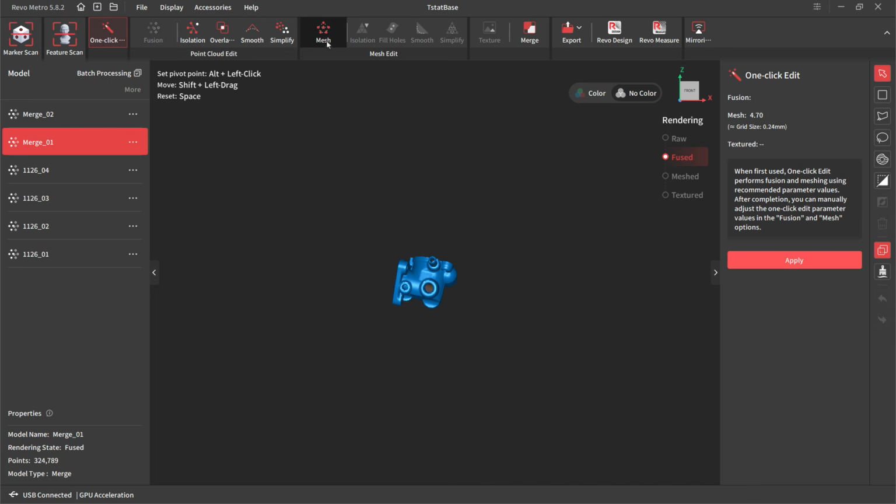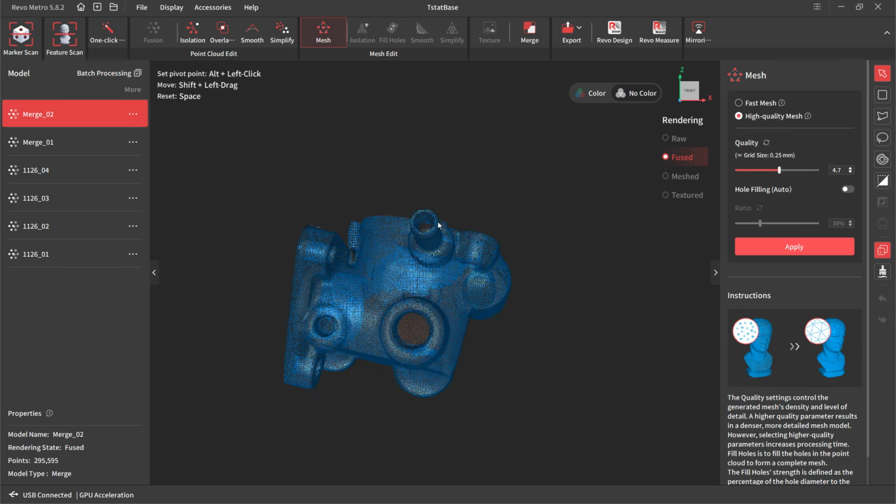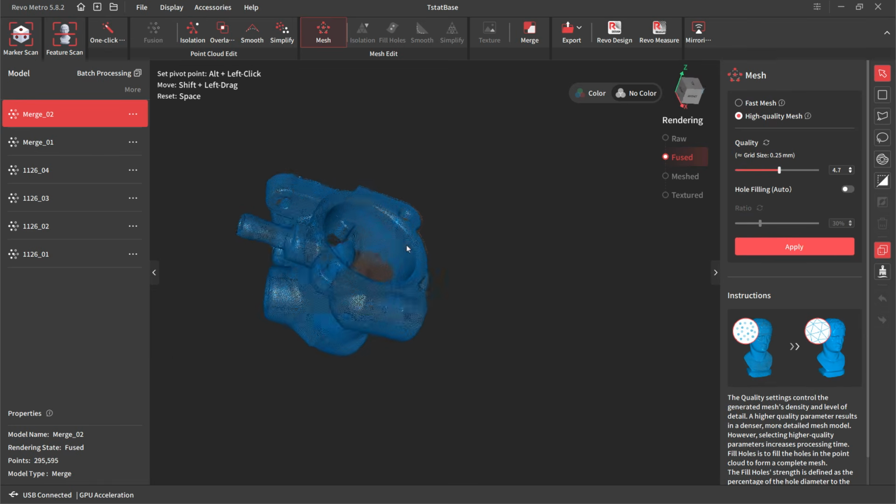And so now we're going to go to meshing, merged to. We'll go to mesh. Again, you can use smoothing and simplification on the points. I generally don't because I think it has more of an impact on the quality of the final model. But we're going to turn this into a mesh.